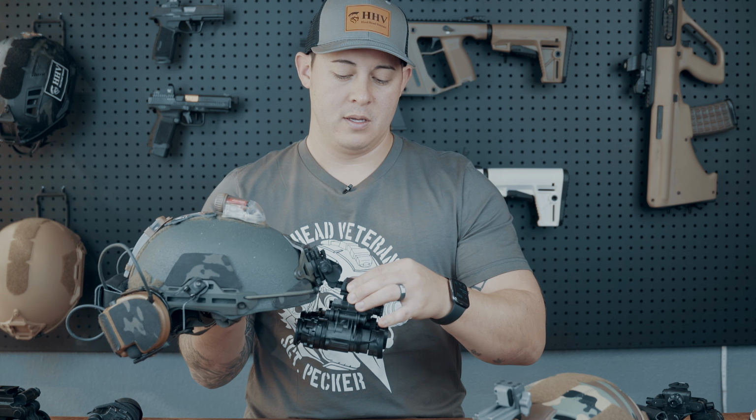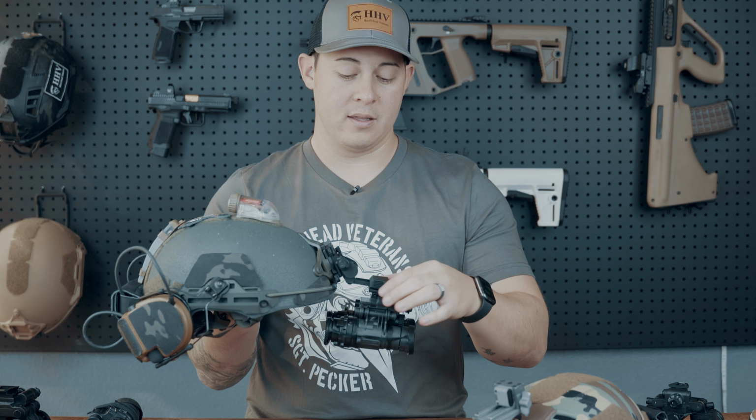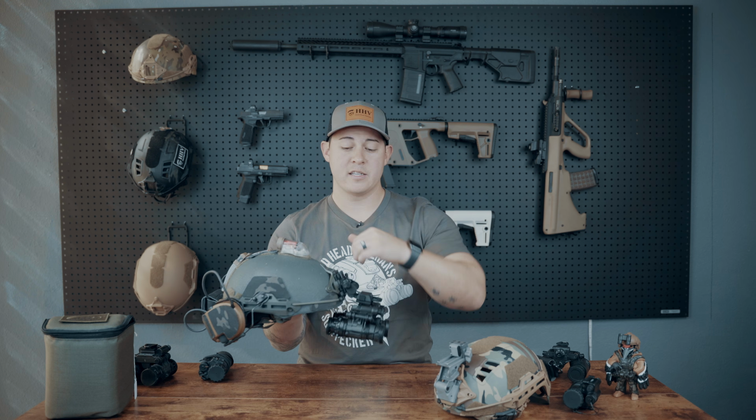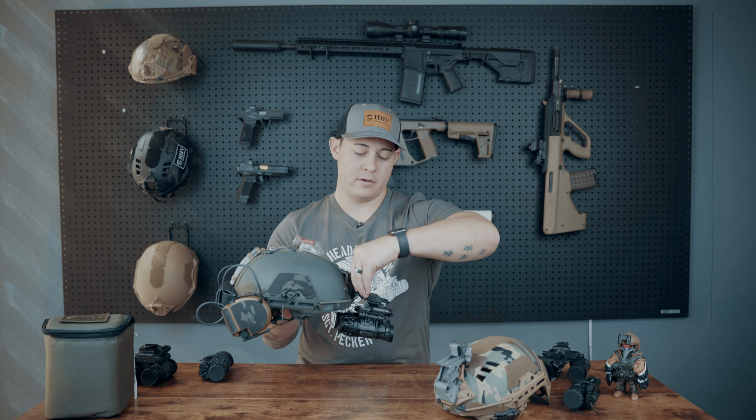This is reliable, especially when you have any type of eye protection that you plan on wearing behind your night vision. And then lastly, this knob here is going to control the angle of your night vision.